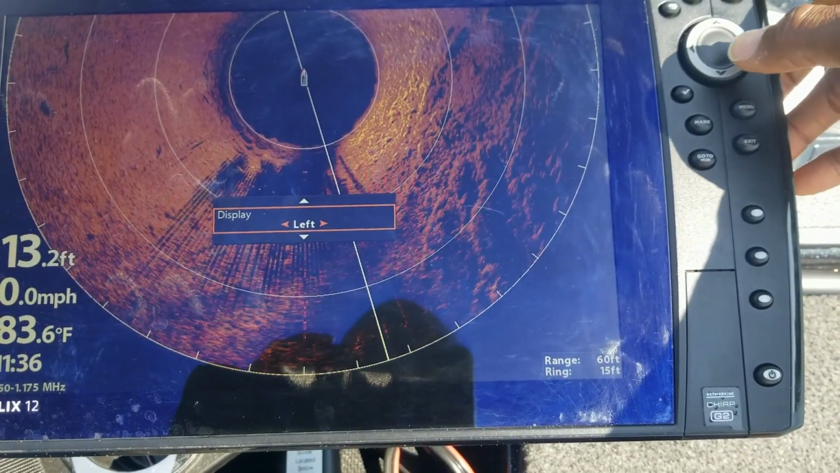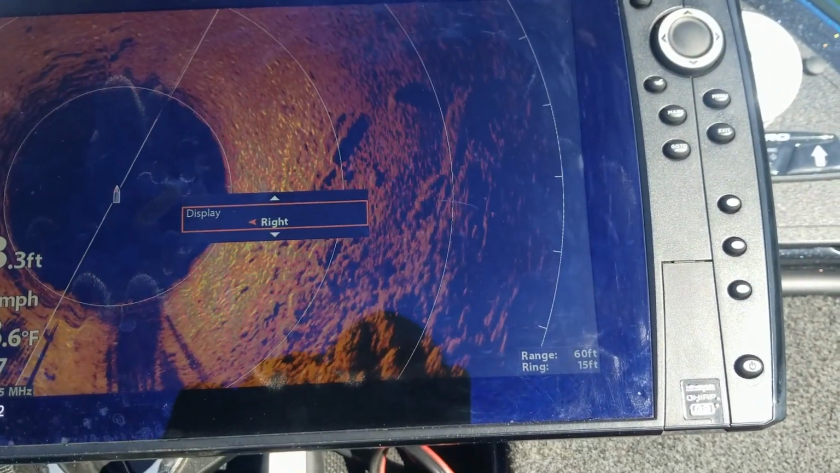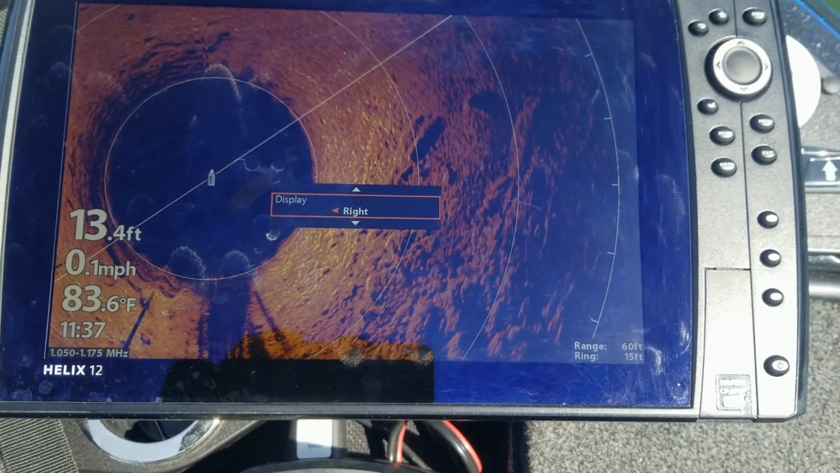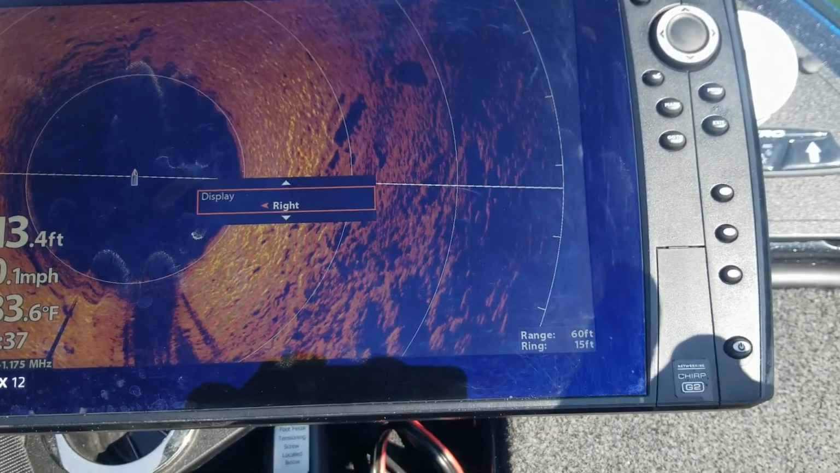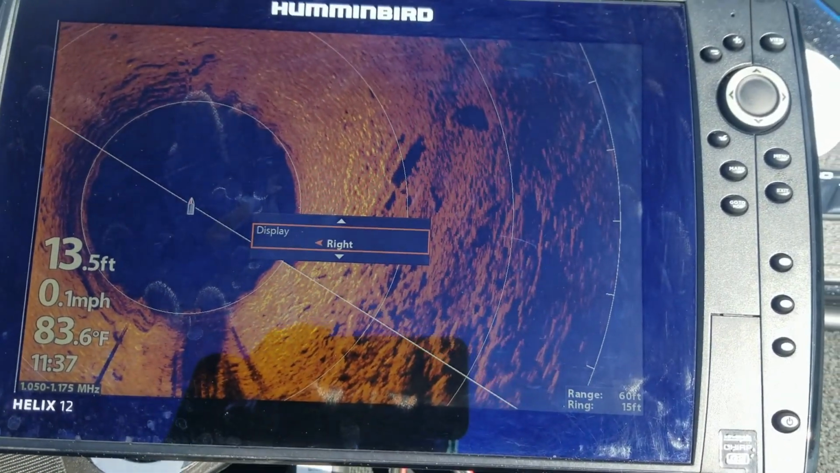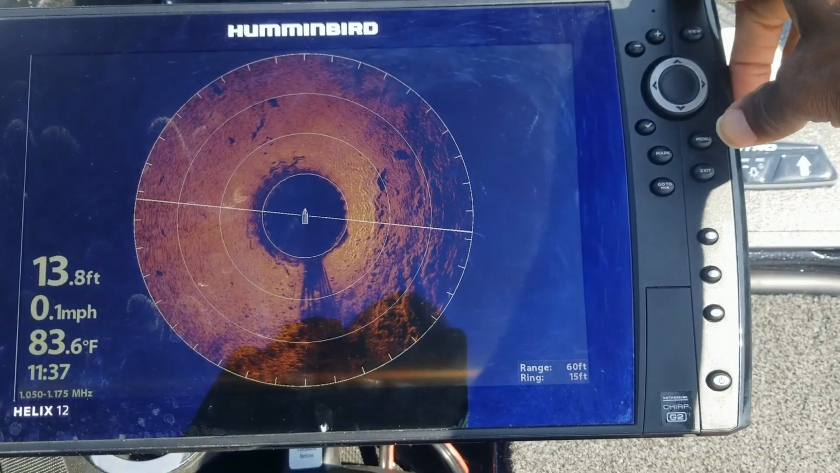Then we got left, so that'll focus more on the left side of the boat. Then you can go one more click and that'll take you to the right. So right now there is an area of rocks over to the right of the boat, so I can see where that will come in handy. If you know the isolated area that you want to fish is over to the right, then you just basically use that setting to pinpoint where you want the 360 to show.